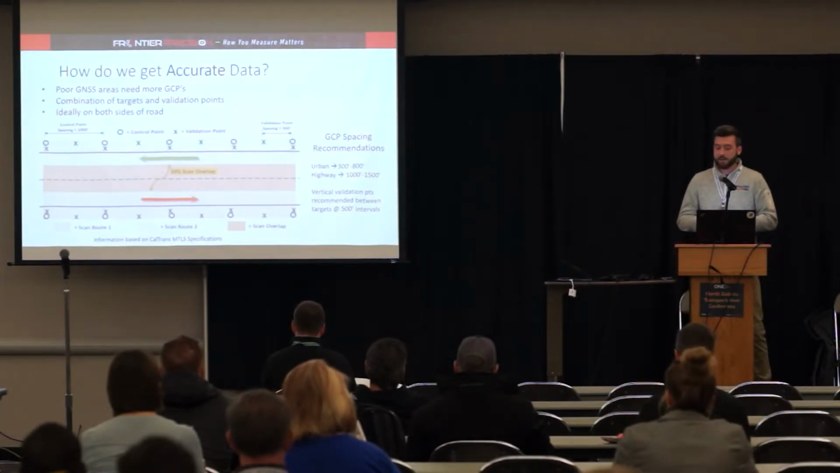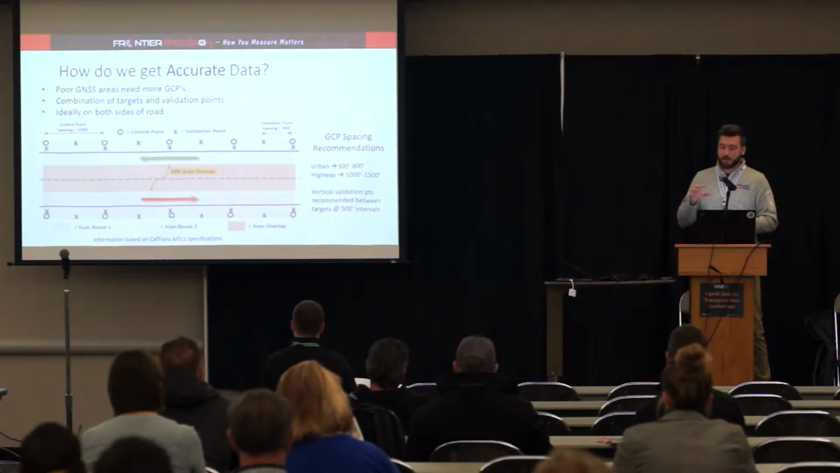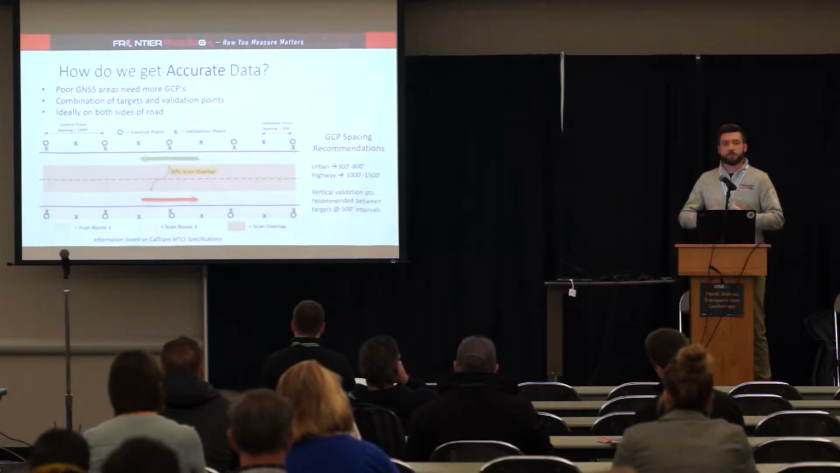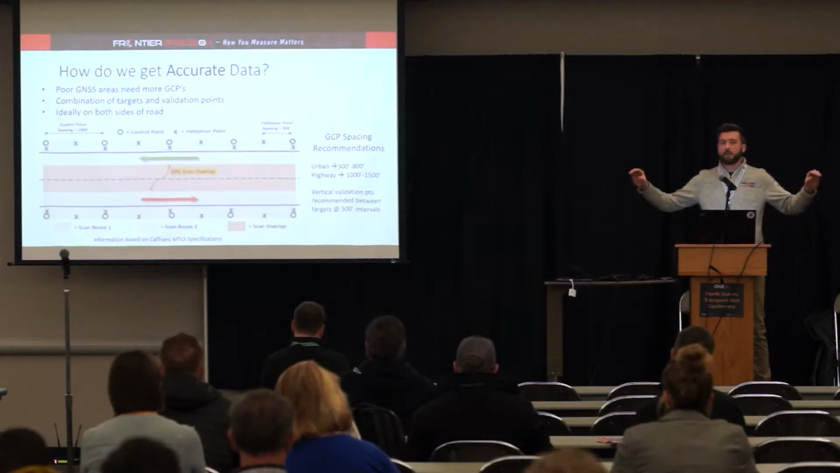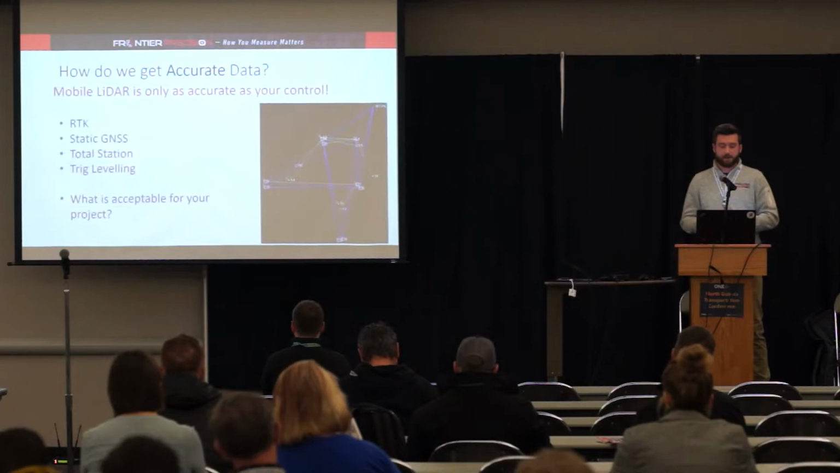In between, a lot of these targets, so the painted targets, do take some time at the beginning of your mobile LiDAR project. But in between those targets, we typically take a GPS shot on the road surface to give us some sort of validation in between the targets. So we know that in between, we still have accurate data, right? Something to compare.